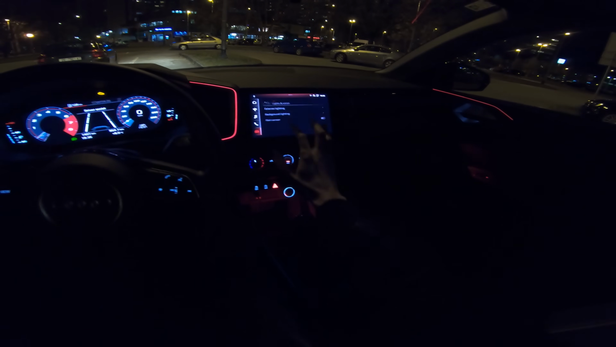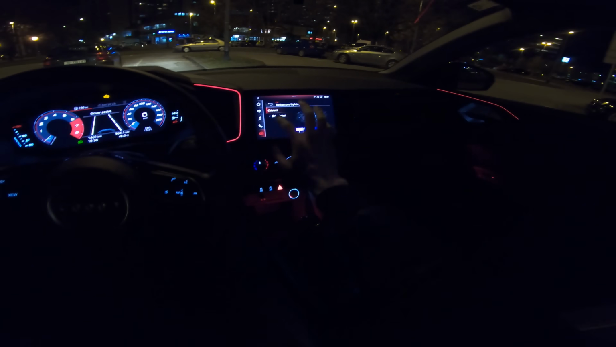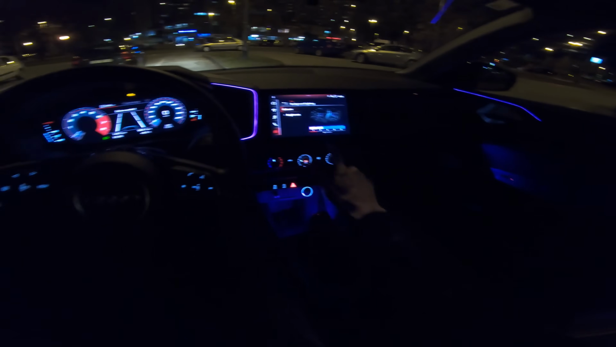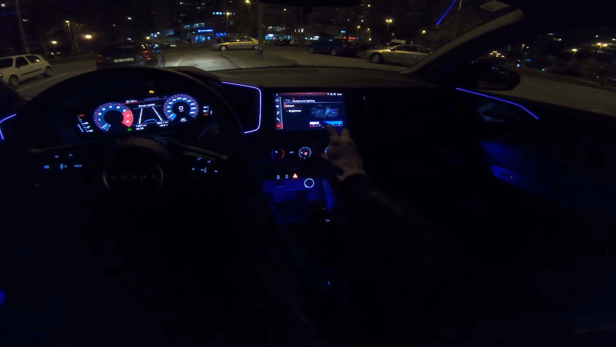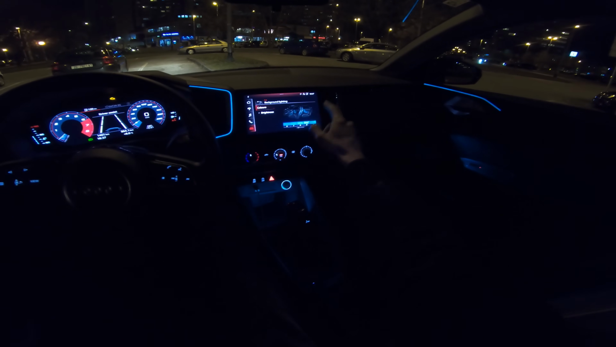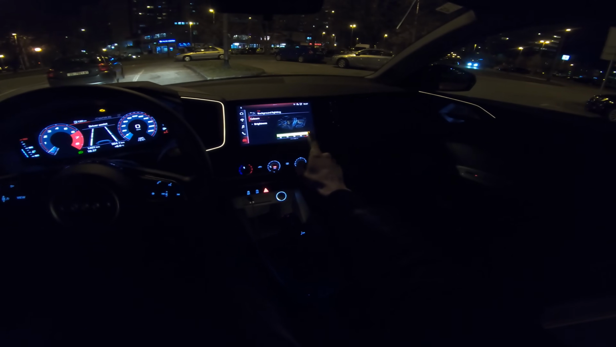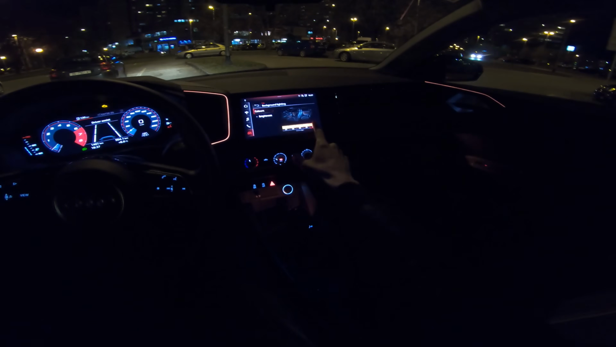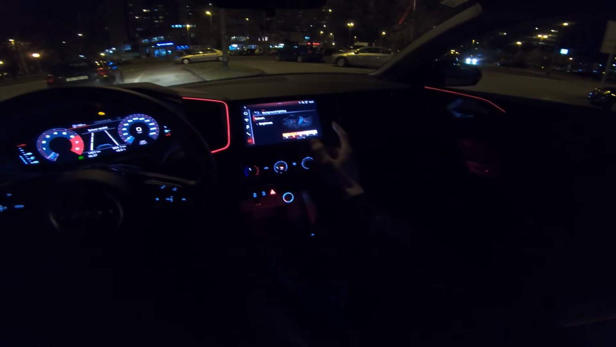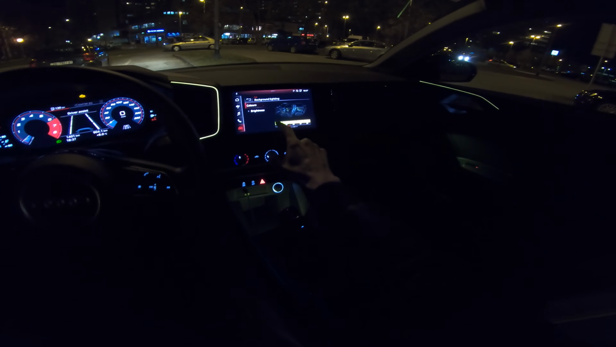Wait a minute. Lights, background lights. It's all in full brightness. Now we have 64 colors here. I just wanted to show you guys how this looks. It's really nice. Yeah, this blue, green, this yellow is kind of cool, like sport yellow. Of course, you can spec your car in different colors, exterior wise as well, or maybe just dark Audi red, or you can just go with the white. It's for all of your desires.